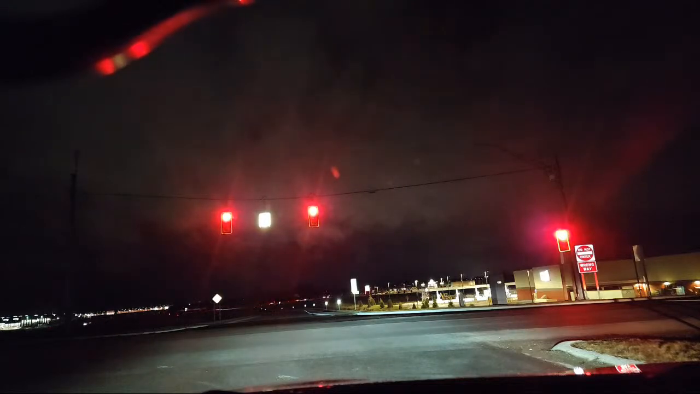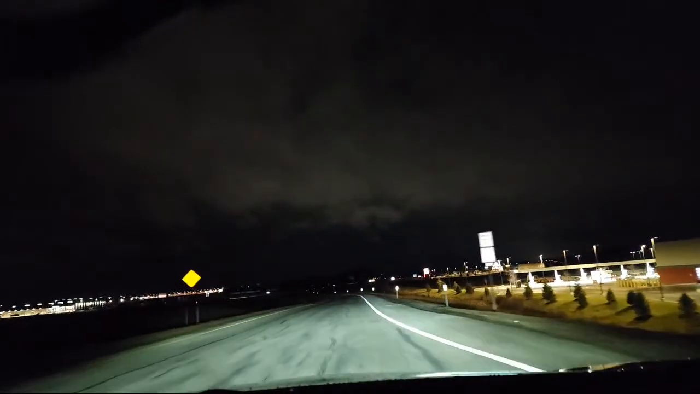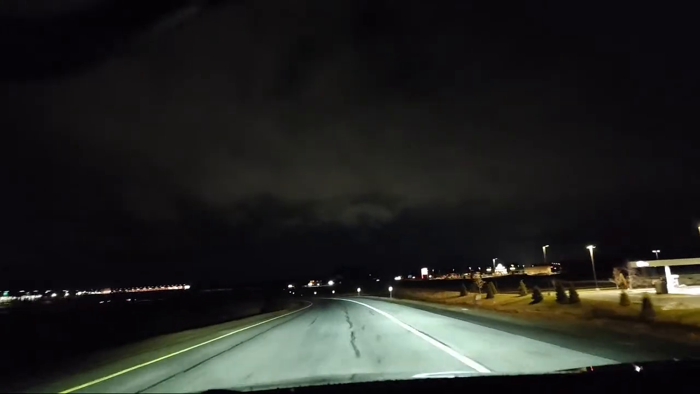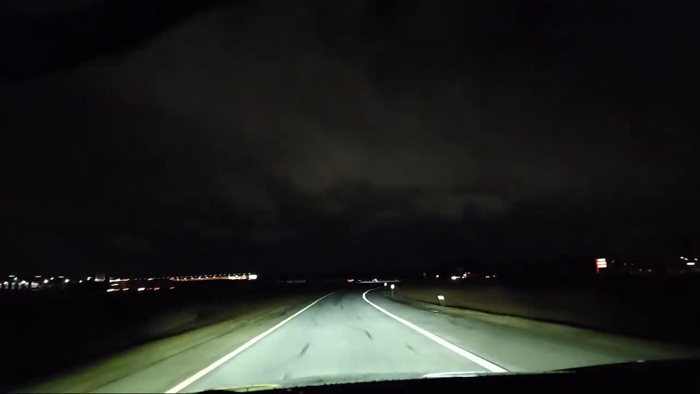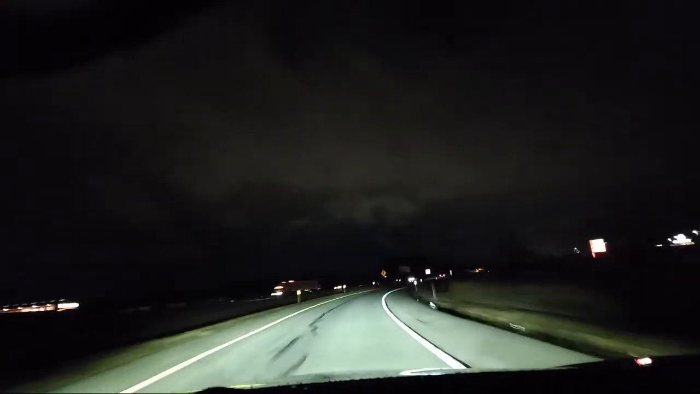And then when your light turns green, you want to look left and right. And now we're on the ramp. This is an entry ramp. Expressways have two ways to get on. There's an entry ramp and an exit ramp. Remember I told you this car just makes noise? It doesn't really have a lot of torque and horsepower.